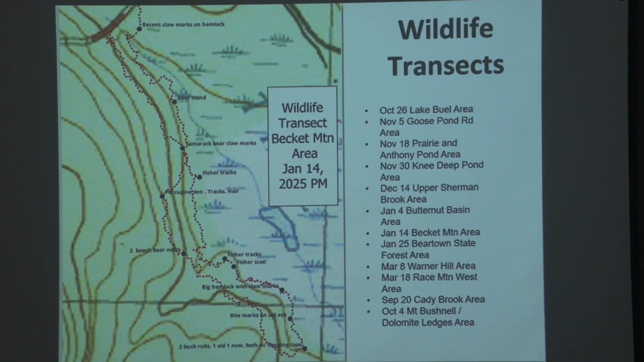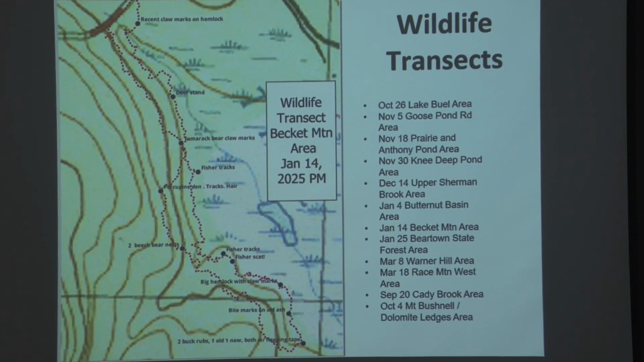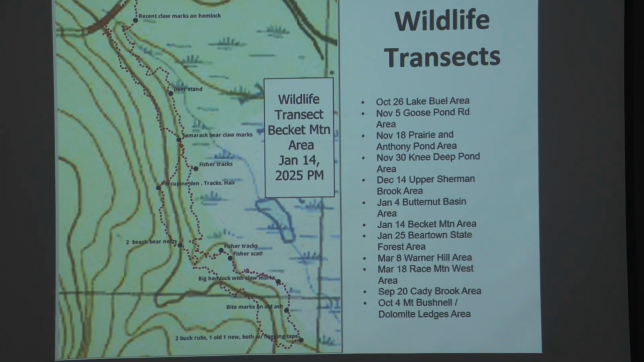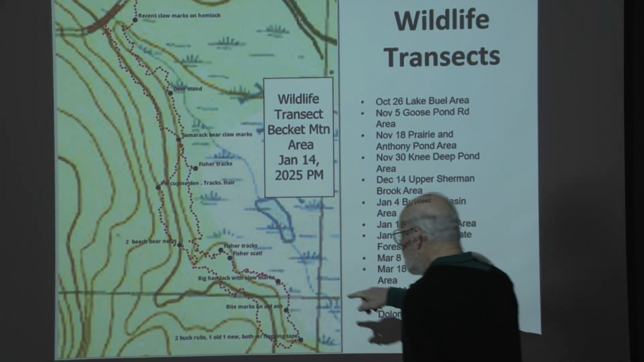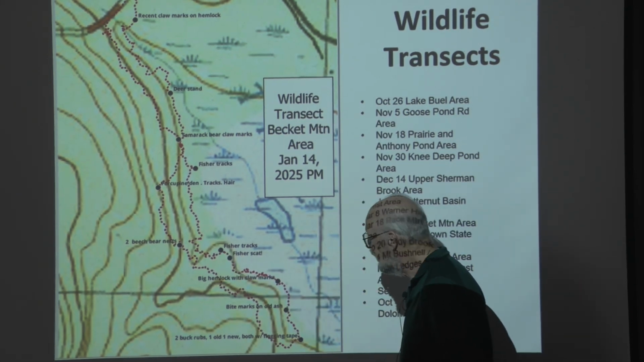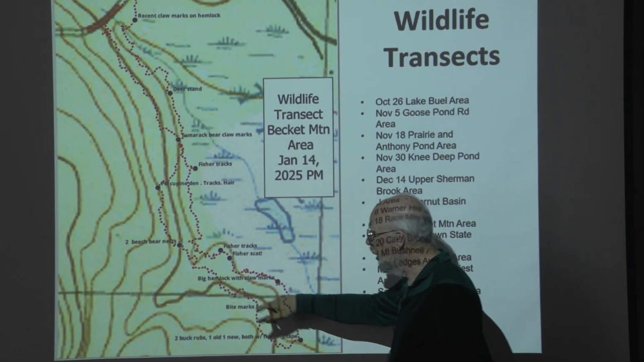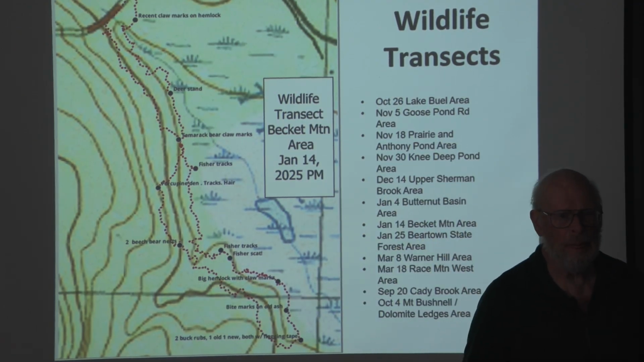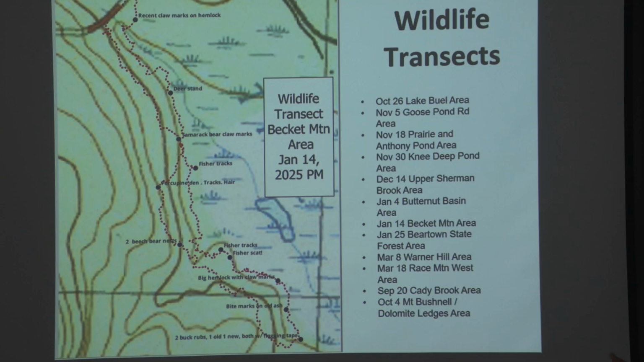And so the dotted line is our route through the woods, and where the little black dots are, this must be a place where the fishers like to hang out. There's fisher poop there, fisher scat there. There's a couple of bear nests up there. Anybody know what a bear nest is?